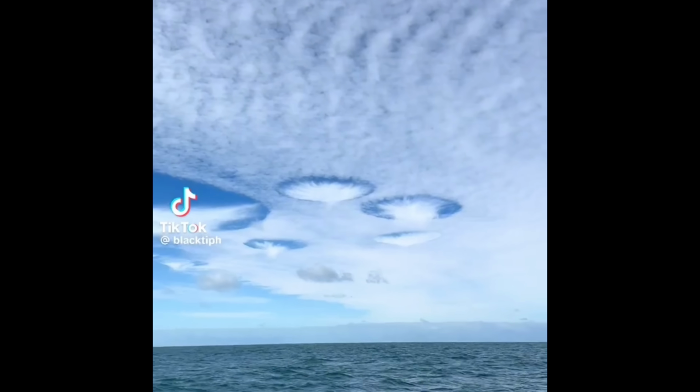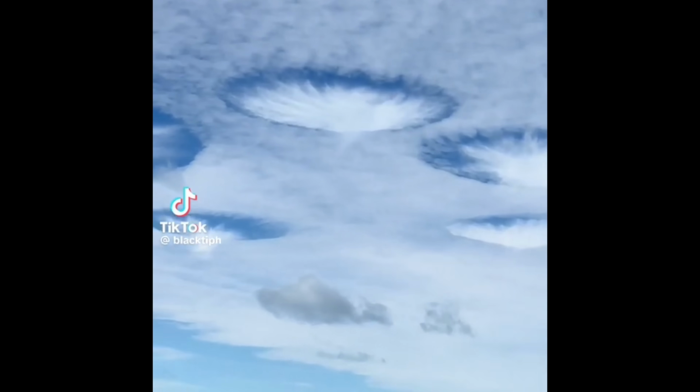A group of fishermen were out fishing off the coast of Key West, Florida, when something very weird began to occur in the sky. Strange circles began to appear side by side in the clouds, making for an eerie sight.